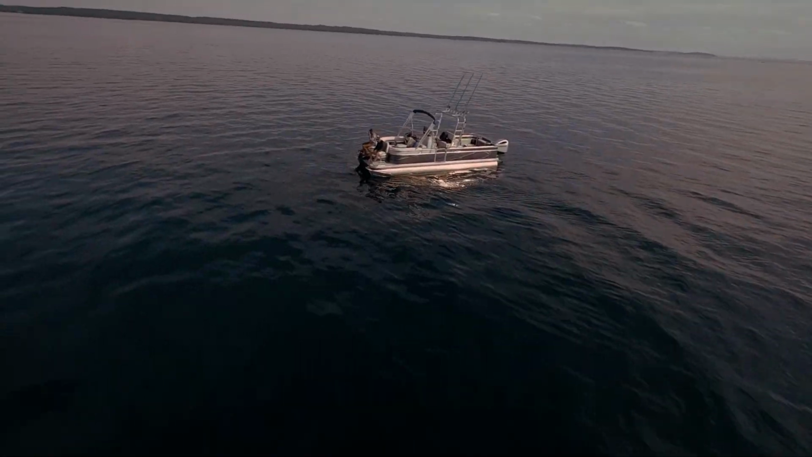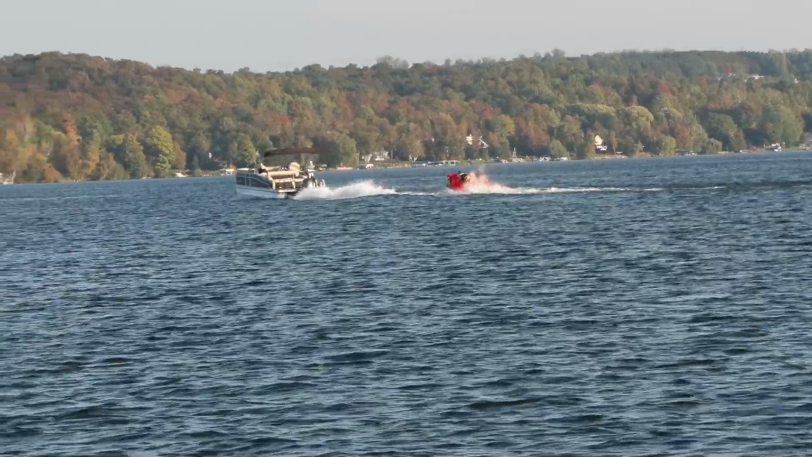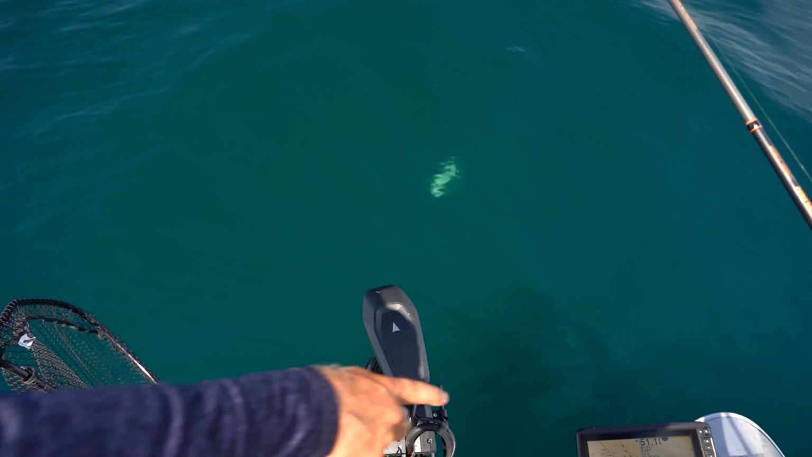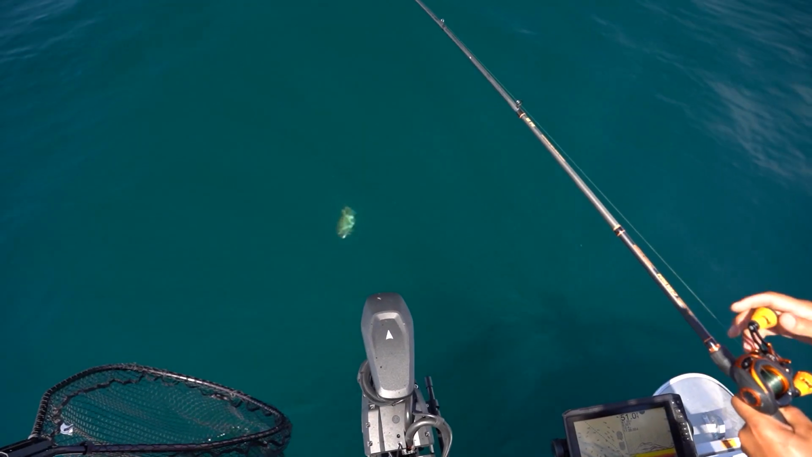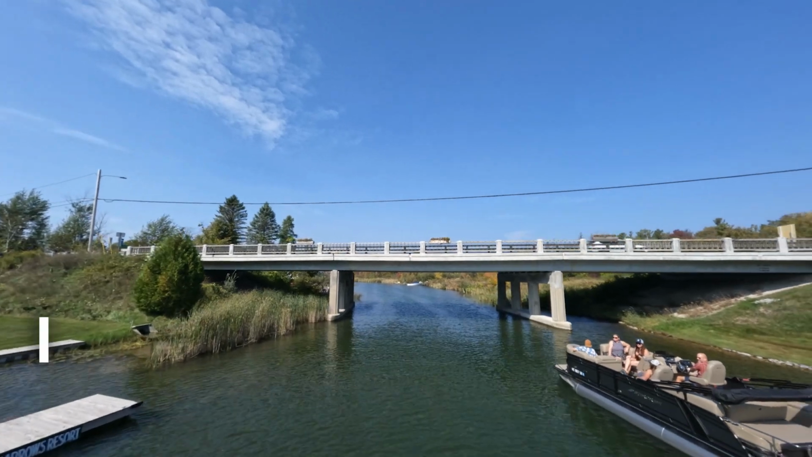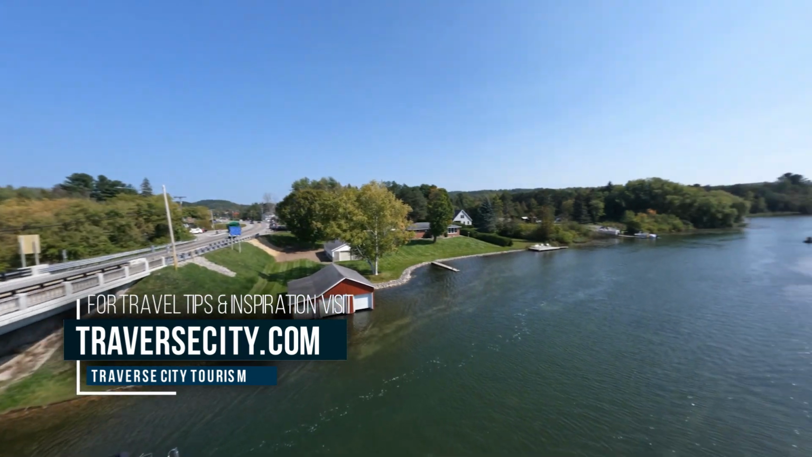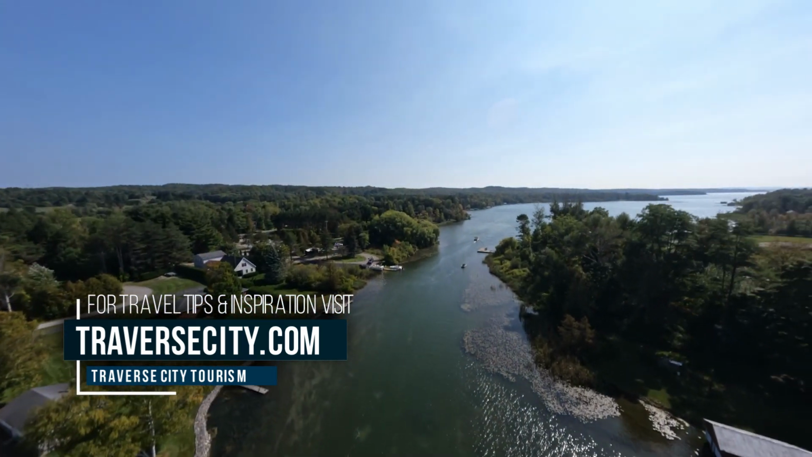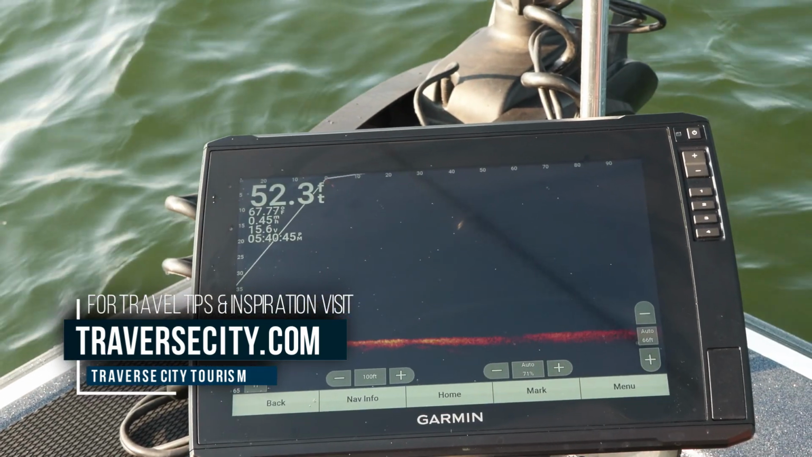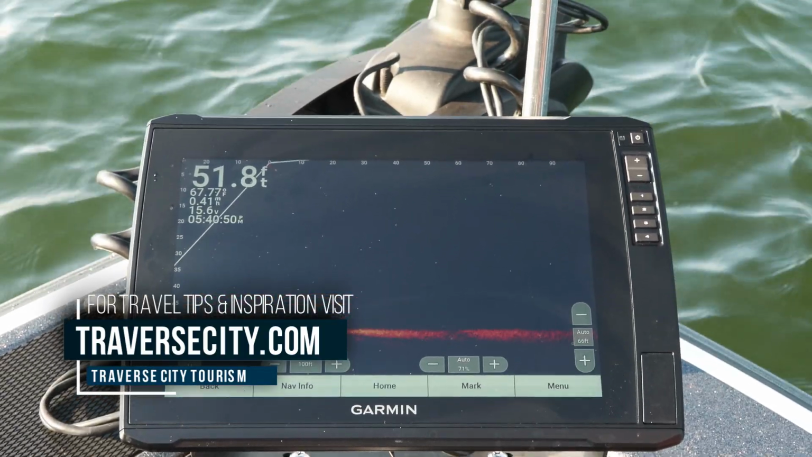Traverse City offers visitors limitless opportunities for boating, sailing, paddling, and swimming. There are miles of hiking and cycling trails, blue ribbon trout streams, and over 20 golf courses. You can also visit the world-renowned Sleeping Bear Dunes National Lakeshore or take a fall color tour along the award-winning M22 Scenic Drive. To plan your trip and to find out more about this beautiful region of Northwest Michigan, go to traversecity.com.